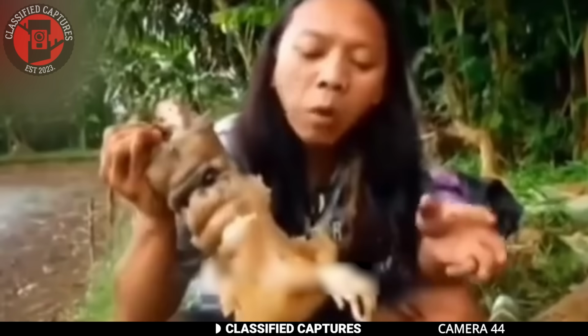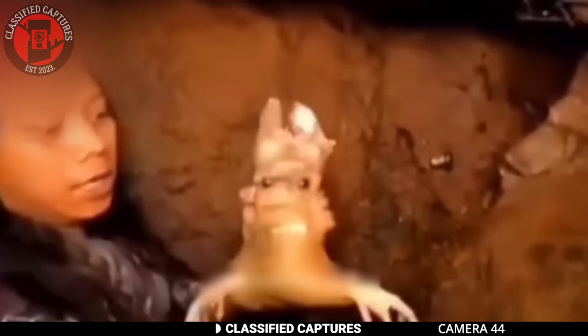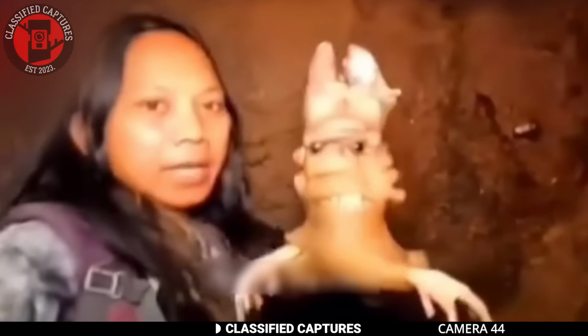This man came across a strange-looking creature in a cave. It's said that the creature is a cave gremlin. It was a miniature being with dark, beady eyes and a mouth with teeth sticking out. Many would have run at the sight of this creature, but the man took the creature home, cooked it, and ate it. Yes, this man ate a gremlin.